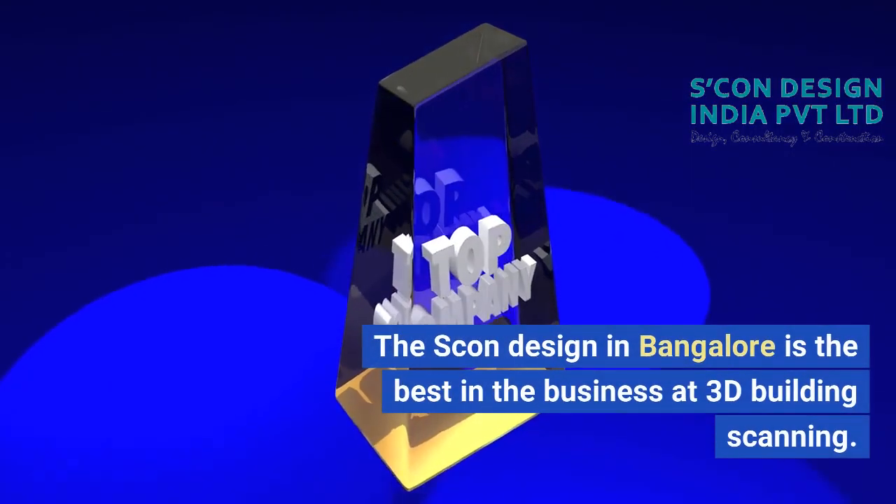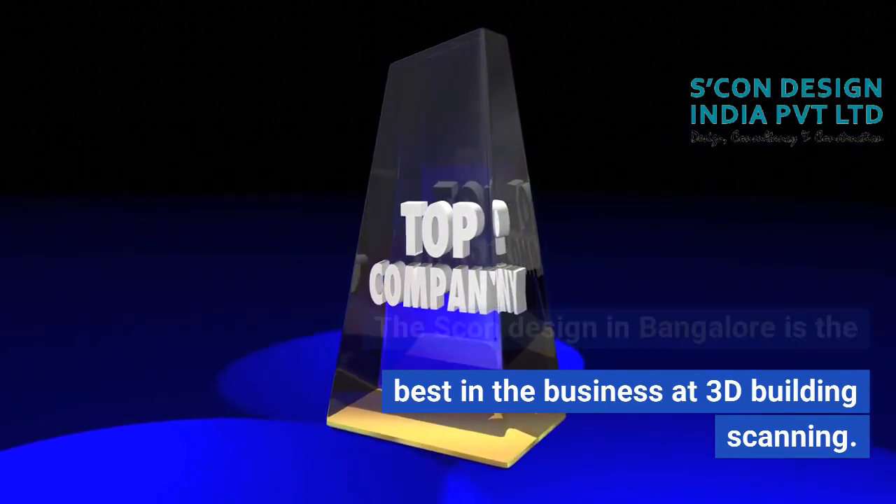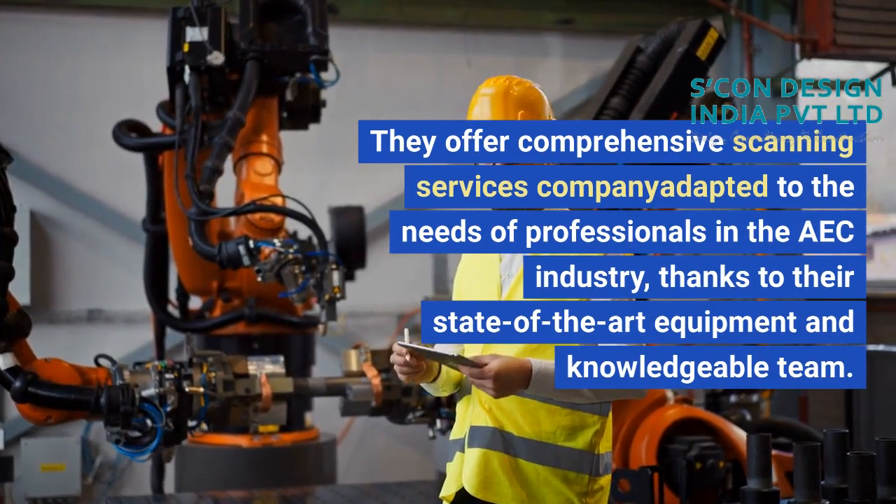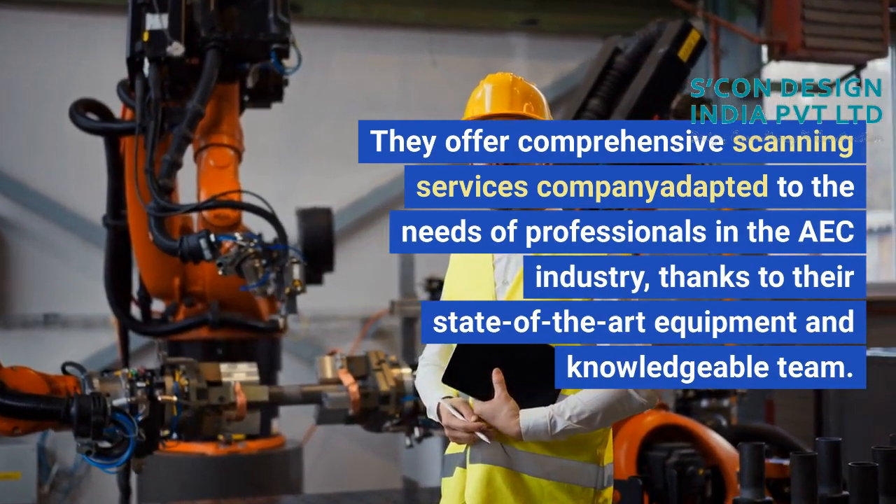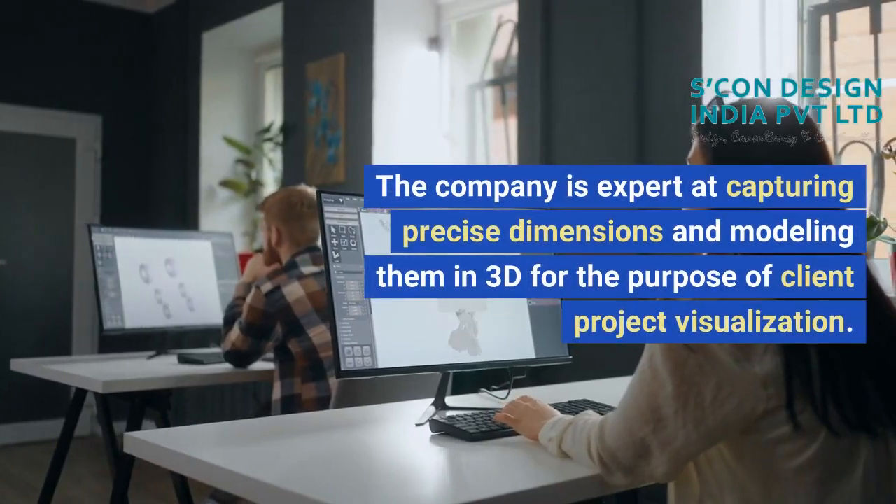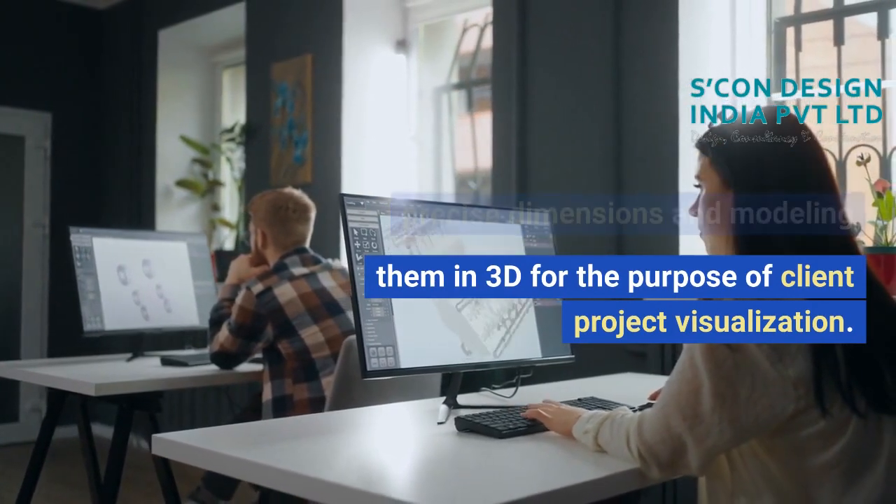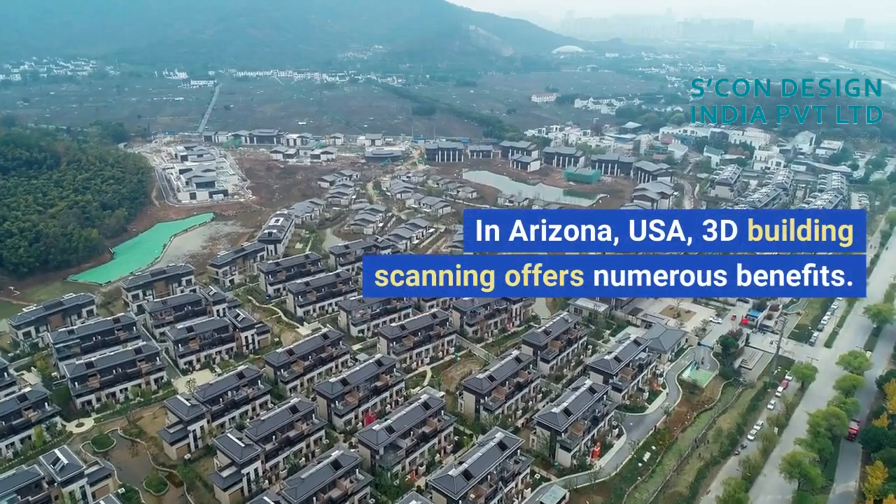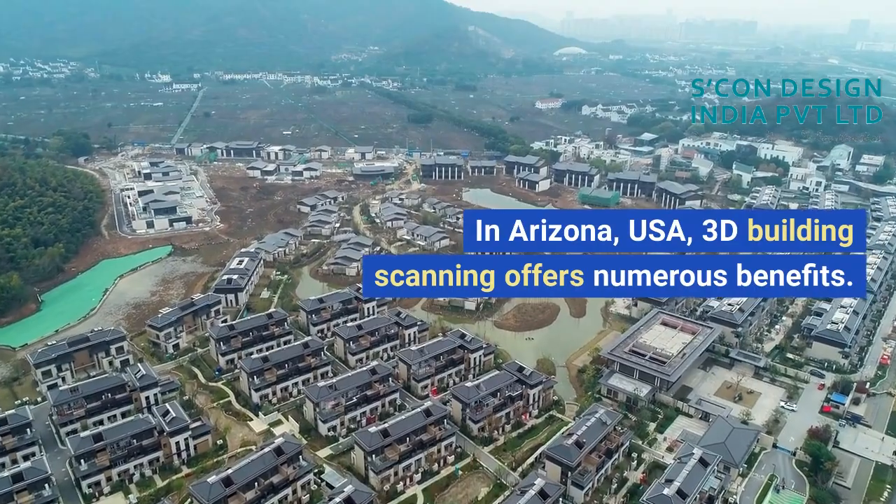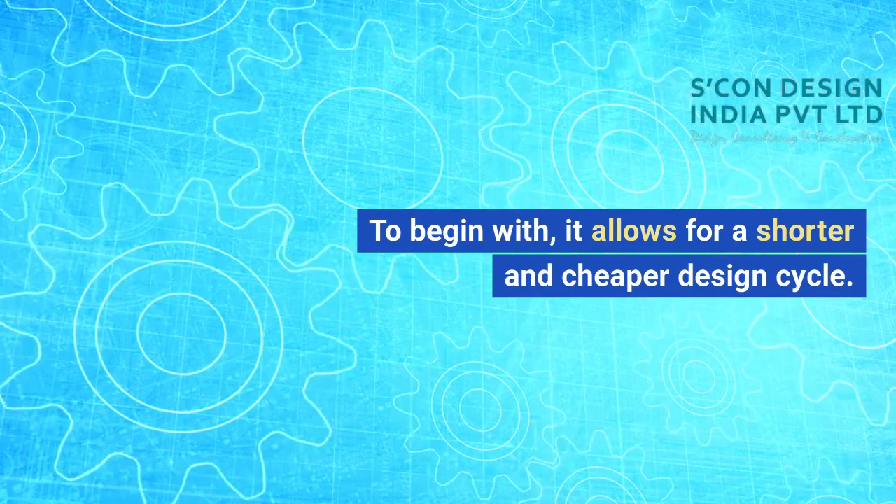SCON Design in Bangalore is the best in the business at 3D building scanning. They offer comprehensive scanning services adapted to the needs of professionals in the AEC industry, thanks to their state-of-the-art equipment and knowledgeable team. The company is expert at capturing precise dimensions and modeling them in 3D for the purpose of client project visualization. In Arizona, USA, 3D building scanning offers numerous benefits. To begin with, it allows for a shorter and cheaper design cycle.